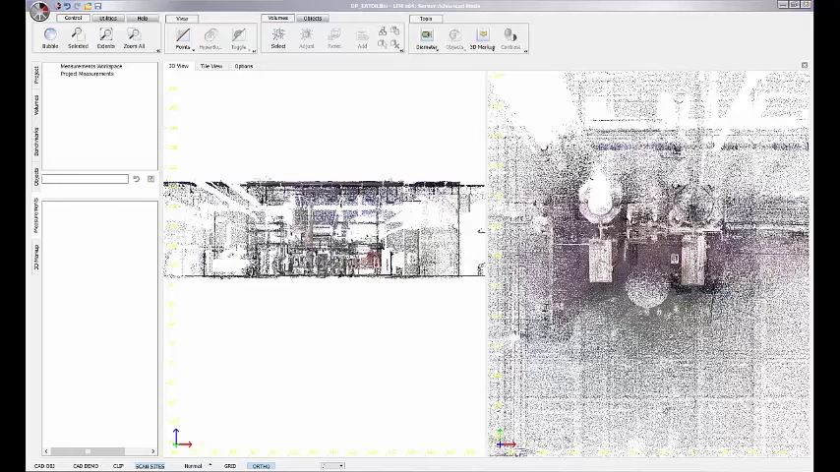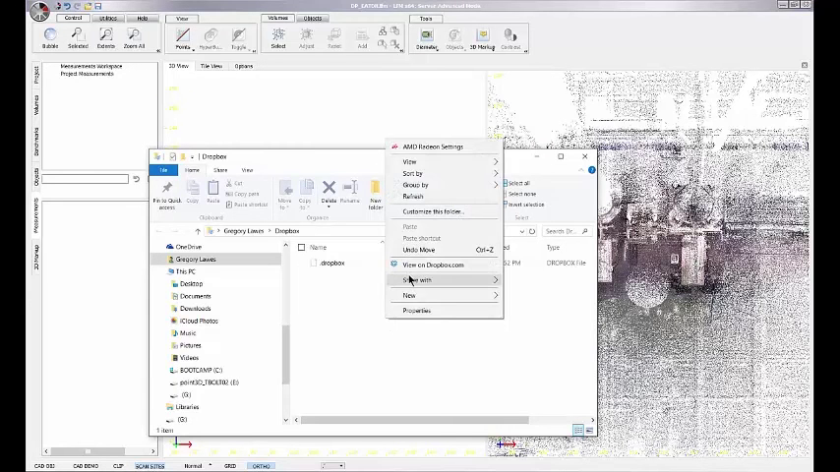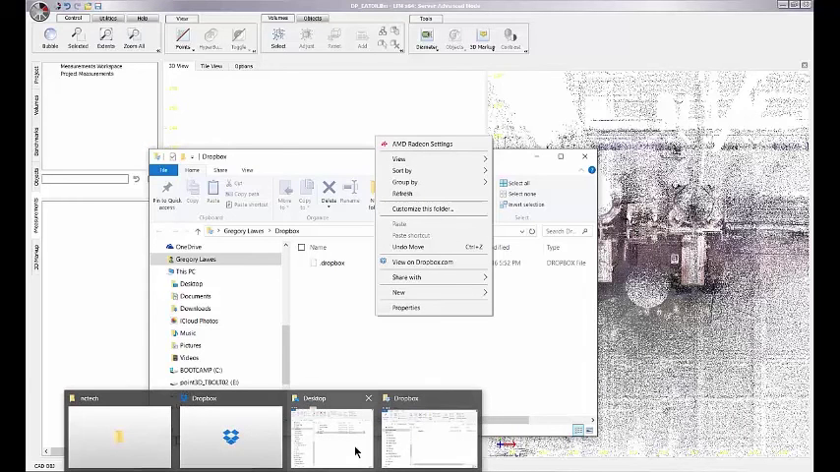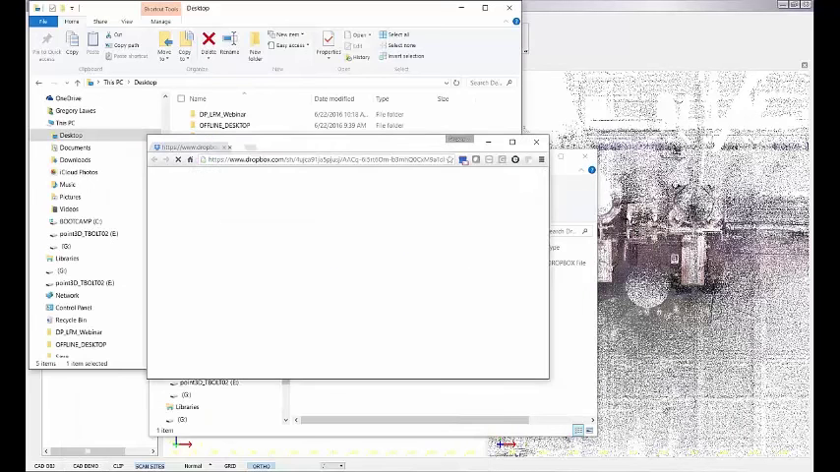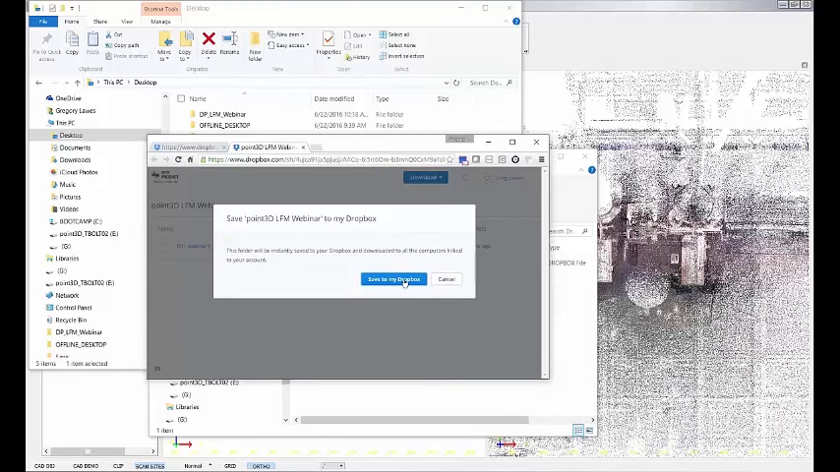Let's see how we're doing on that. Import. All right, there we go. So let's go ahead and download the file, save to my Dropbox.